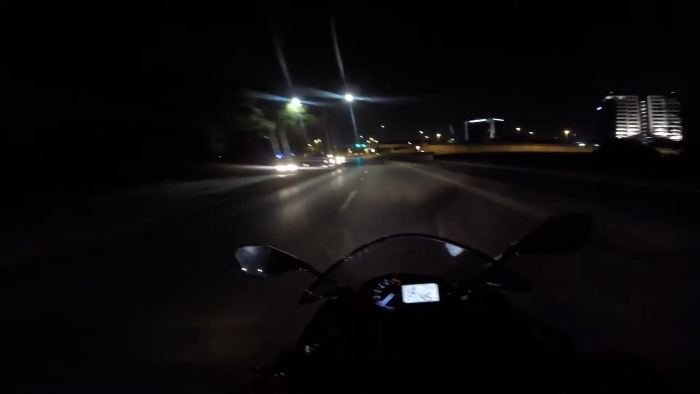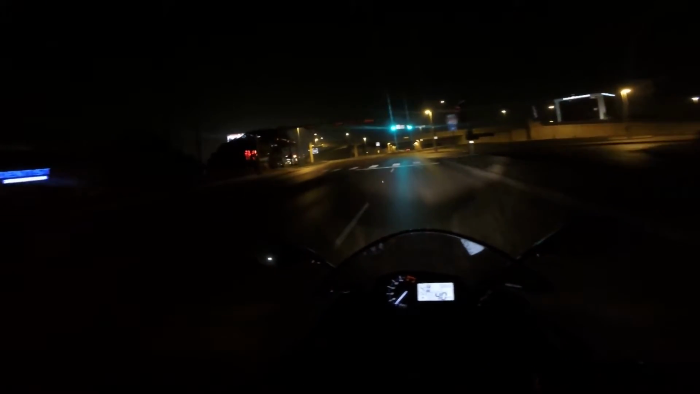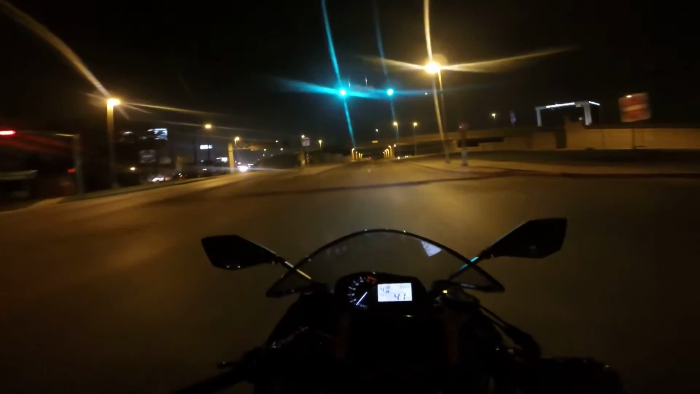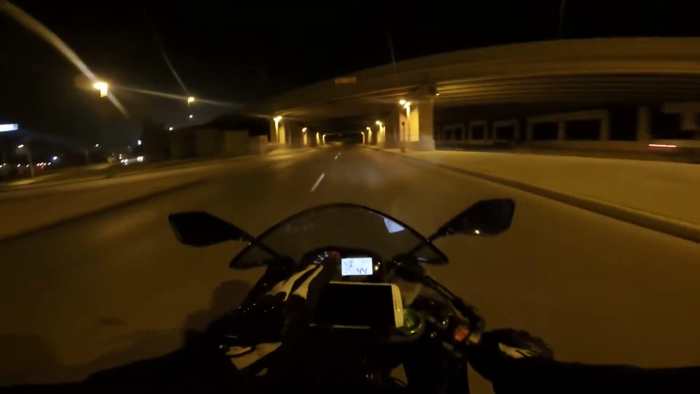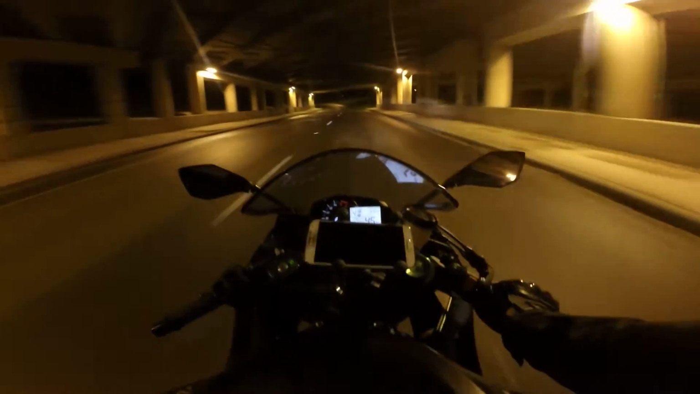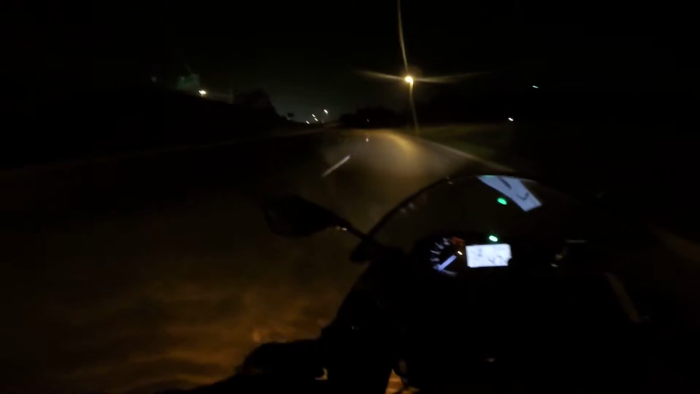For a sports bike, super sports bike ride, that's gonna be pretty far. So I needed something so that if I absolutely need to pull it out because I'm lost, I can go ahead and use this. Let's get on the freeway real quick.